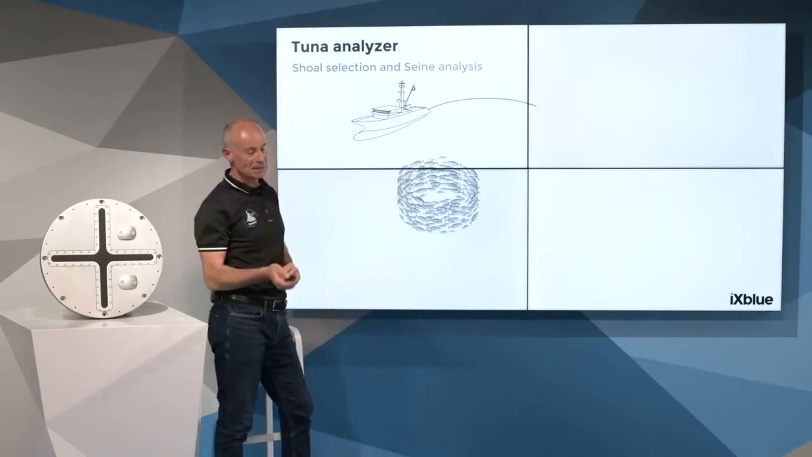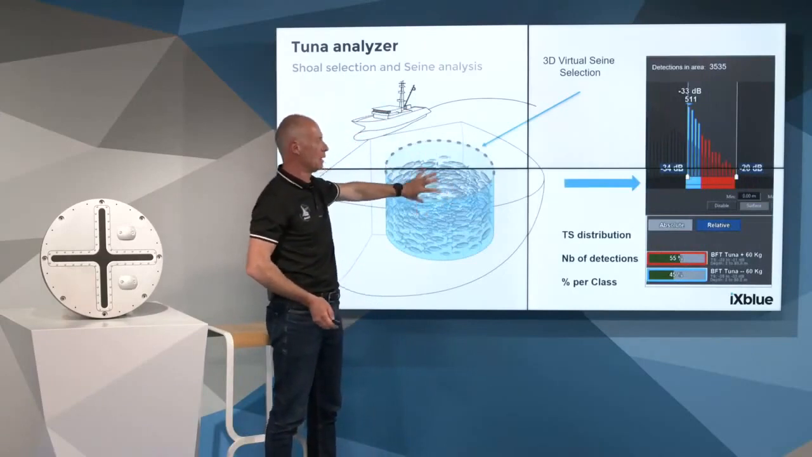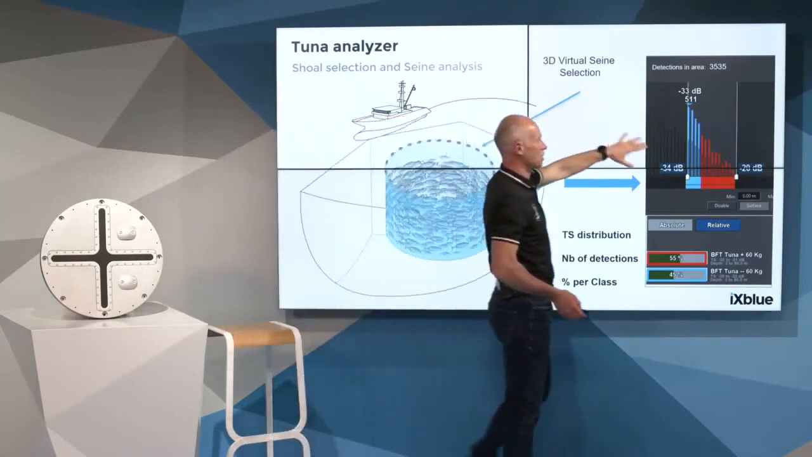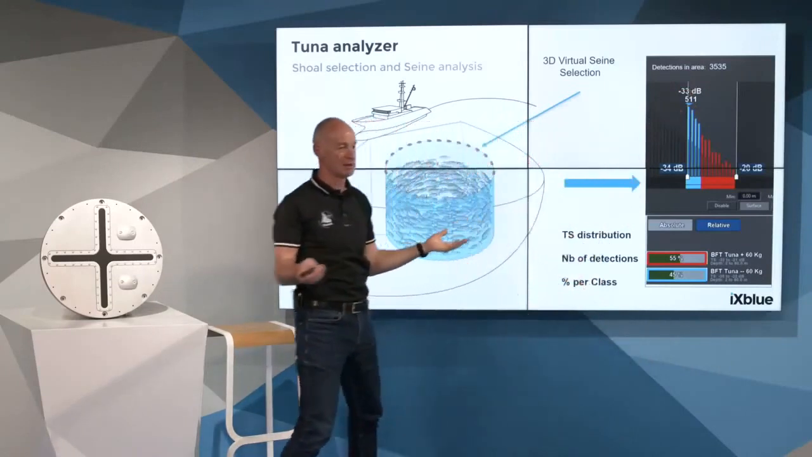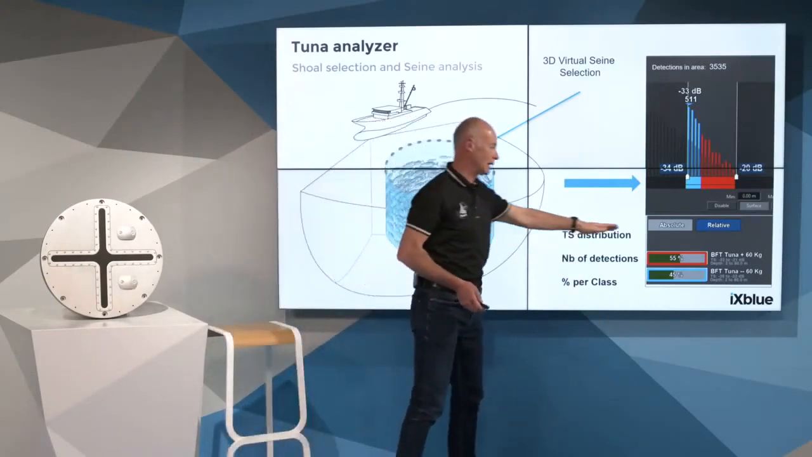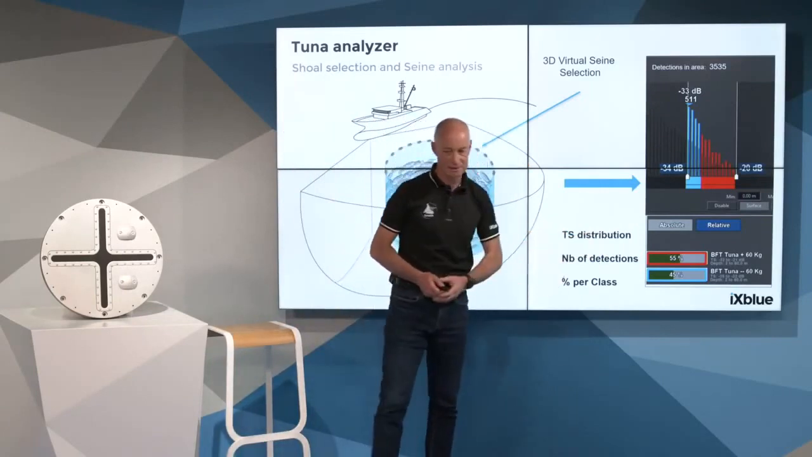And the skipper can make a selection with the 3D tool, select that volume and ensure that the part of the shoal you want to catch is selected, and then the calculation is based on that selection, with the same capability to discriminate the spread in TS values, so spread in different classes based on TS distribution, and then the number and the percentage per class.